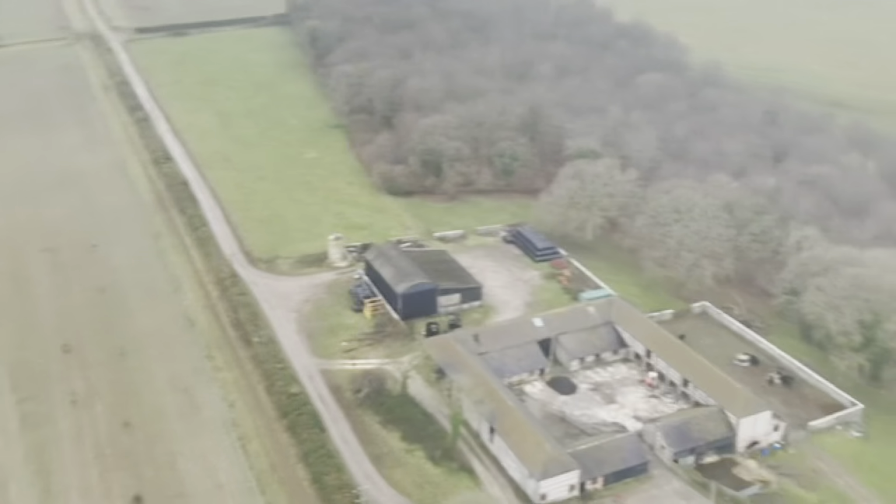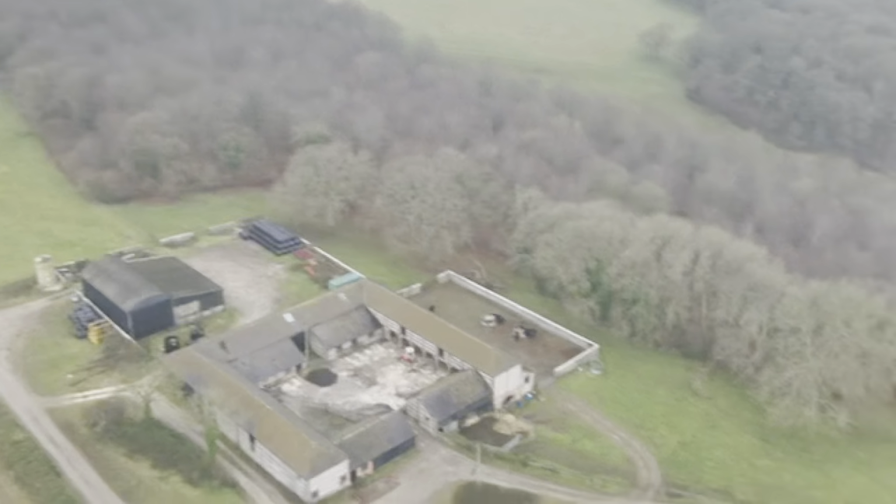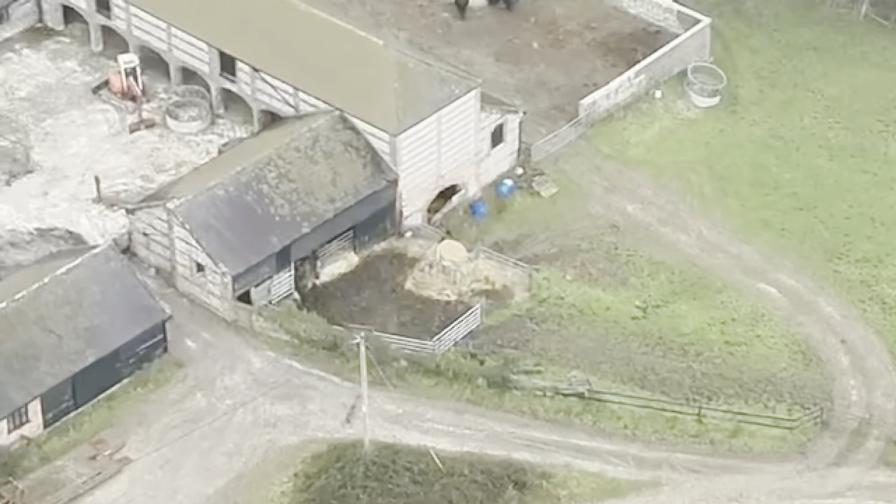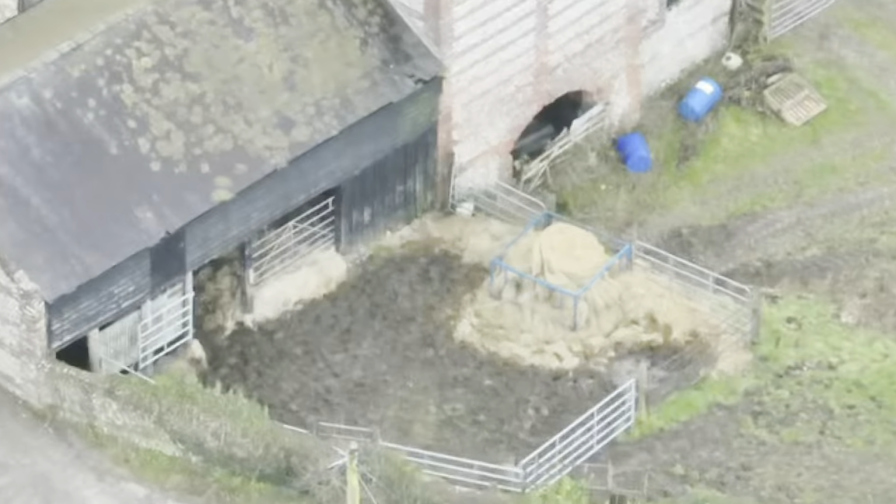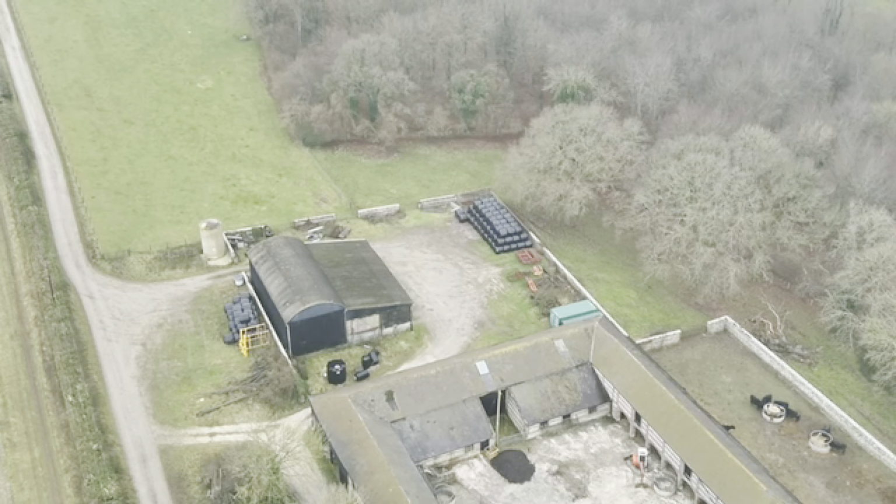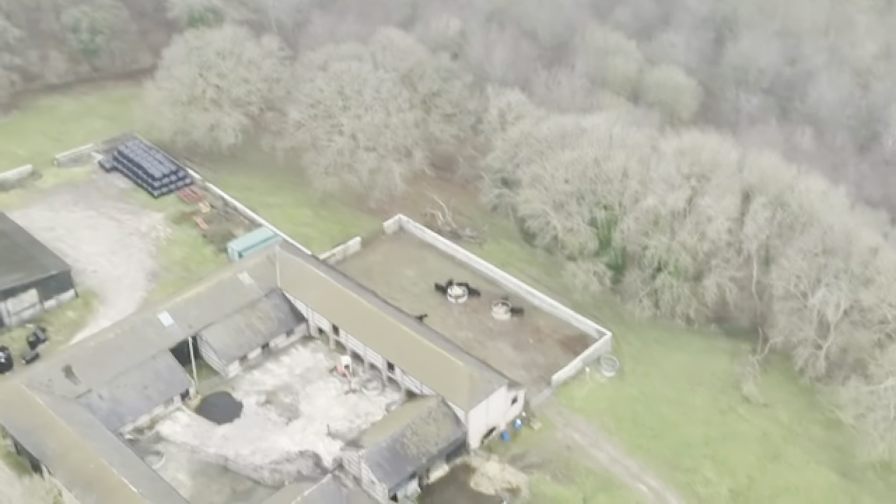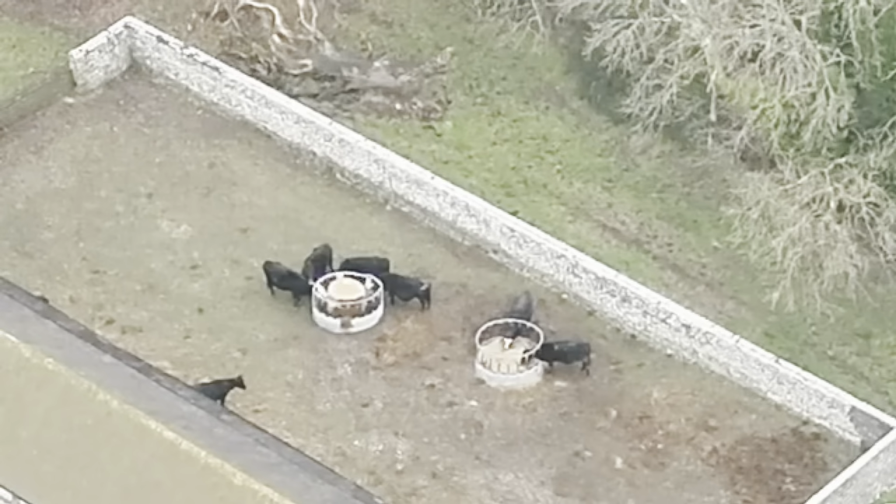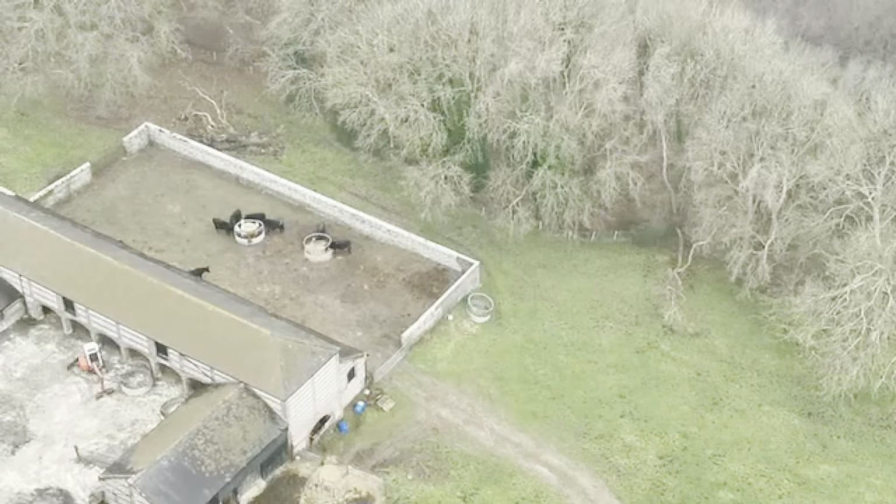So you can see the track that Marley had travelled down at some point and the edge of the woods. Now, we did a thorough search of this barn. You're obviously seeing it in visible camera, but we actually used the thermal camera to make sure we didn't miss anything. The top left, or now in the middle, that black building, that was a hay barn. Again, searched and nothing in there. So after a thorough look in and around the barn, Marley wasn't there. But day 3, things get interesting.